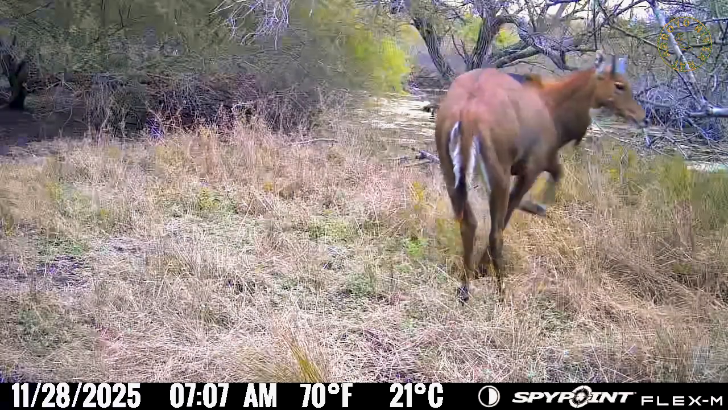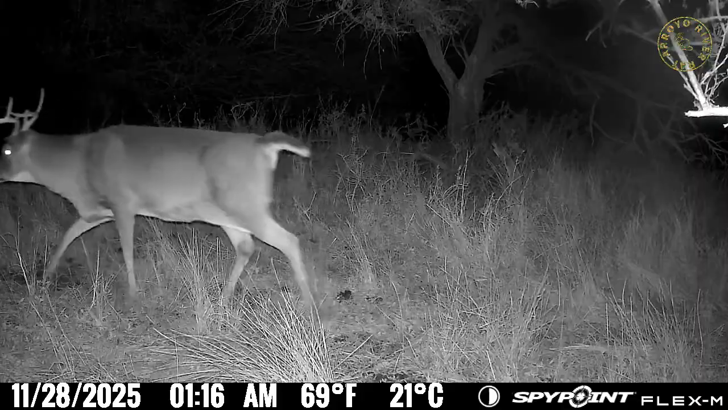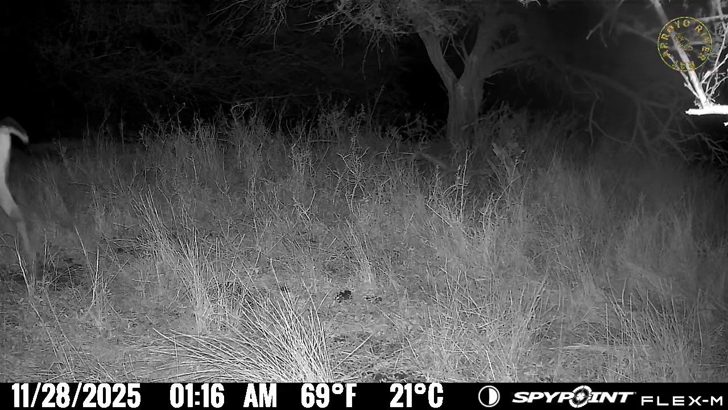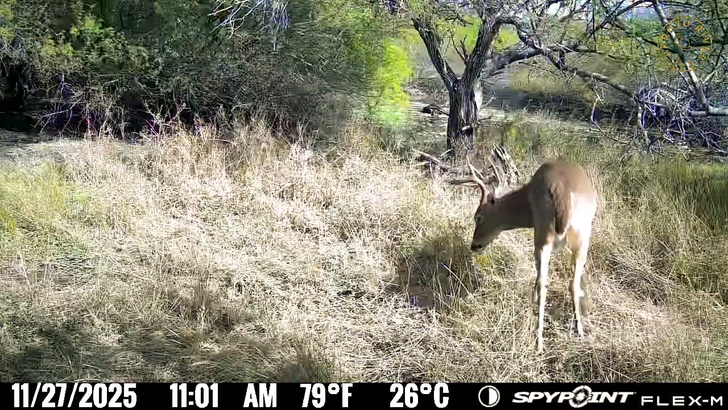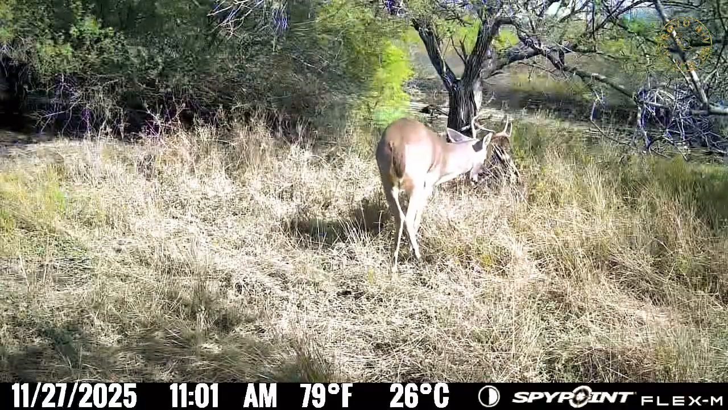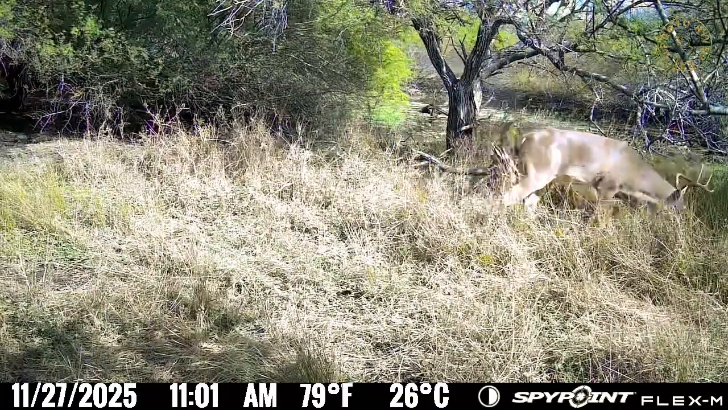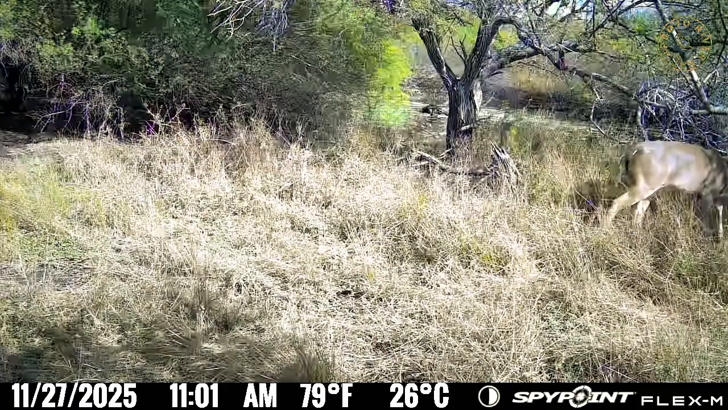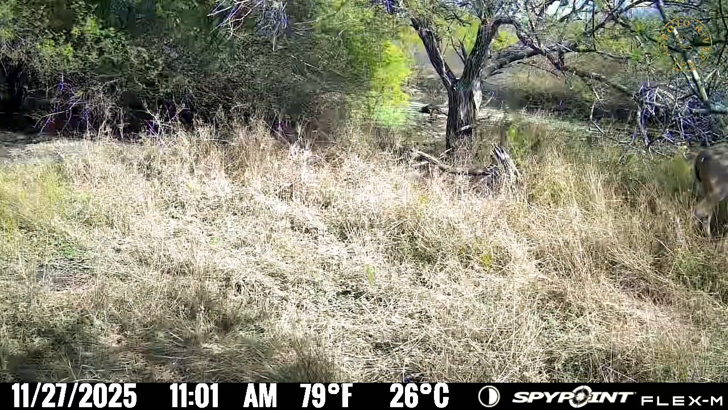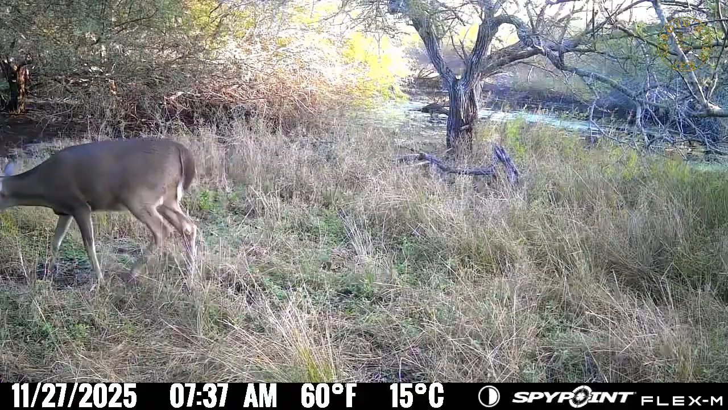We've got skunks. We've got rabbits. We've got bucks. We've got more bucks. It's a fairly nice one. The spread on that buck isn't as wide as I particularly like, but it's nice and tall. So the tallness kind of makes that buck very attractive antler-wise. This is a little bitty young buck right here.